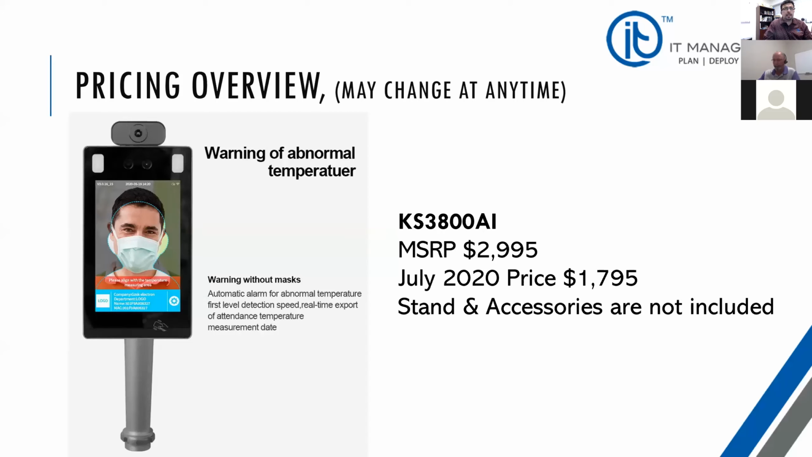So now let's look at the pricing. Time and money goes to infinity. Everything is possible. So how much do these devices cost, and how much time do they save, and what challenges will they solve for your organization? We don't want to hide behind the bushes and waste people's time.